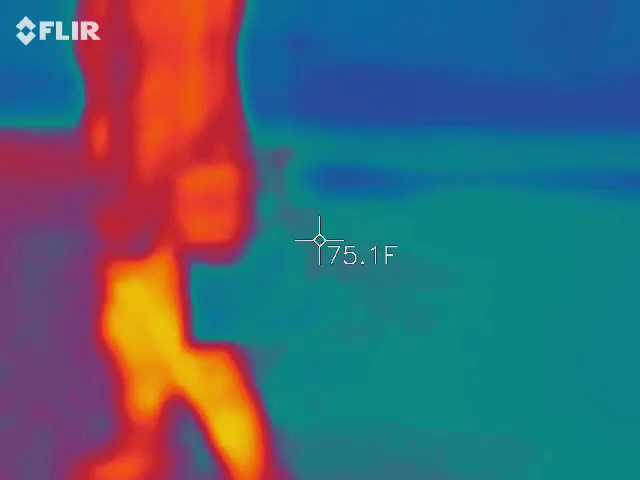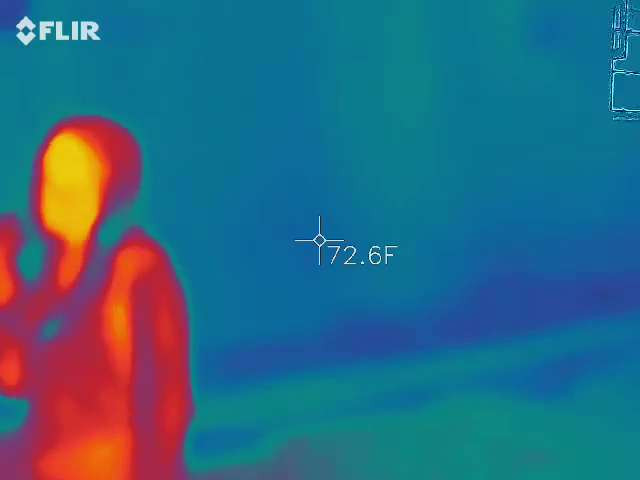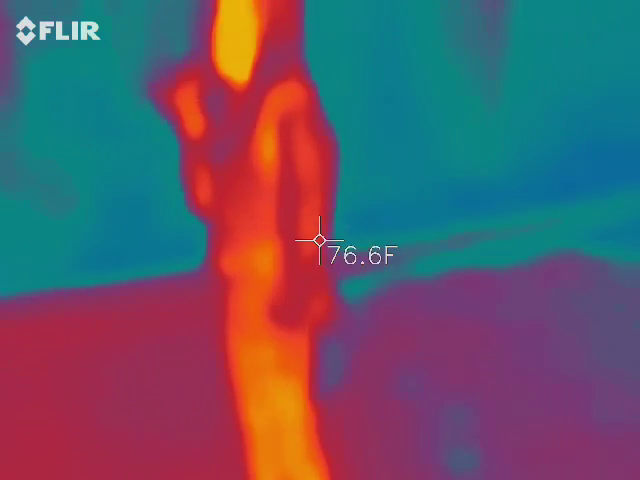Here, hold on. Stay right there. Why are there bars on the barn windows?